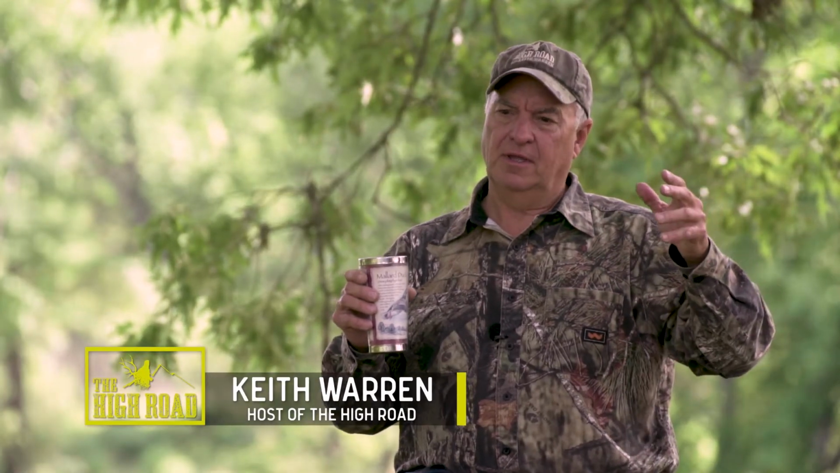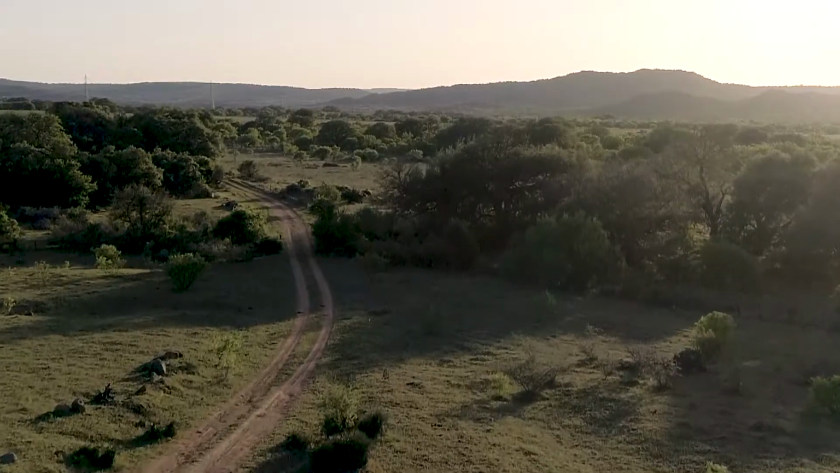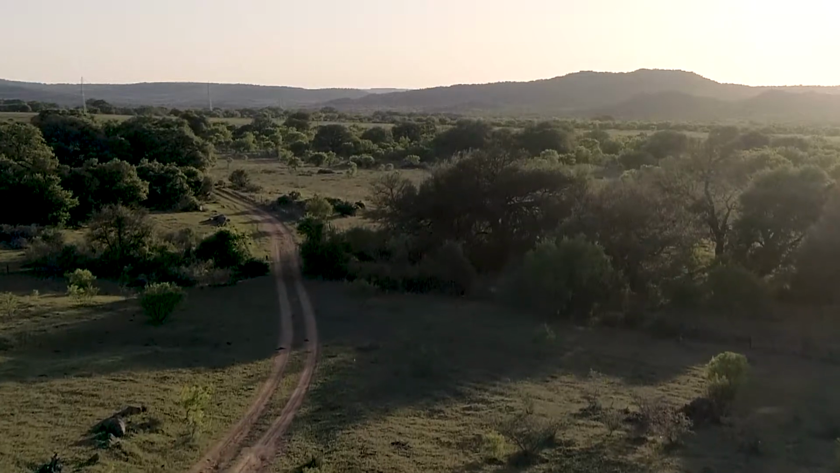So if somebody was going to ask me what's so special about this next hunt, well, what's special about it is the place that I'm hunting. This is the Texas Hill Country, specifically Llano County, Texas. Now, what's special about Llano County? Well, Llano County is where Keith Warren started deer hunting.